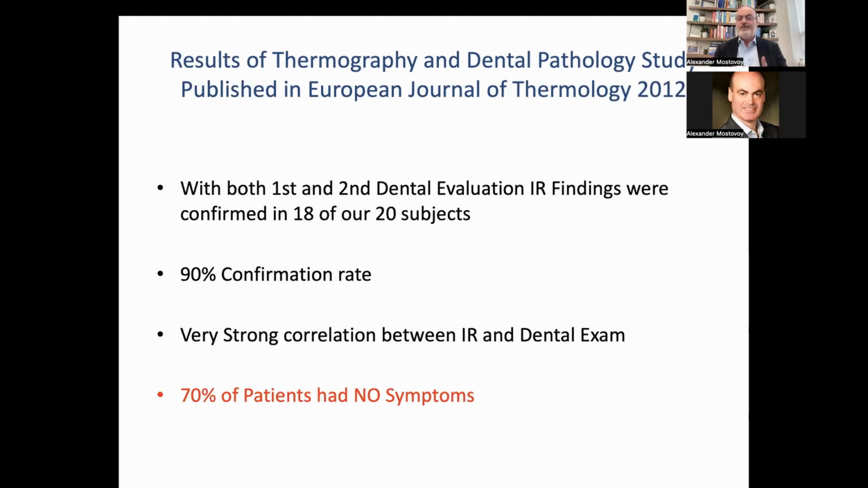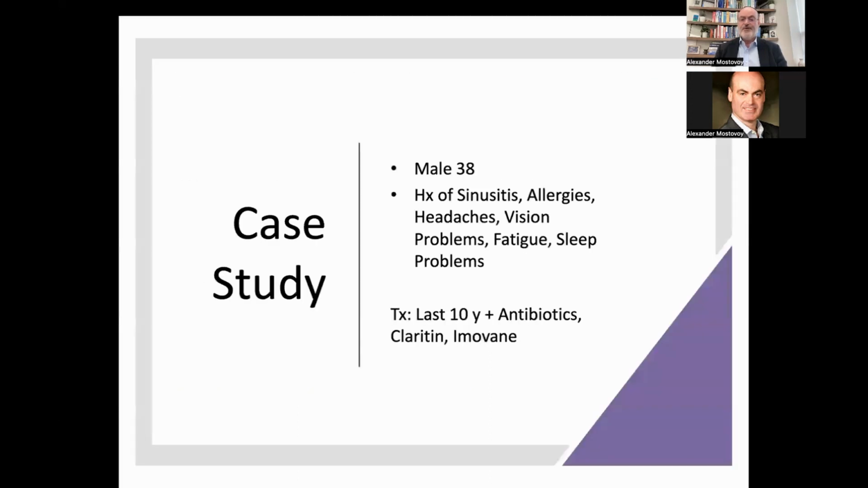And yet there was sign of dental pathology based on our initial evaluation and dental examination. And that, by the way, if you remember just a couple of slides ago, is what Dr. Levy also suggested, that in a lot of periodontal issues, when it comes to CAP, many patients are asymptomatic.